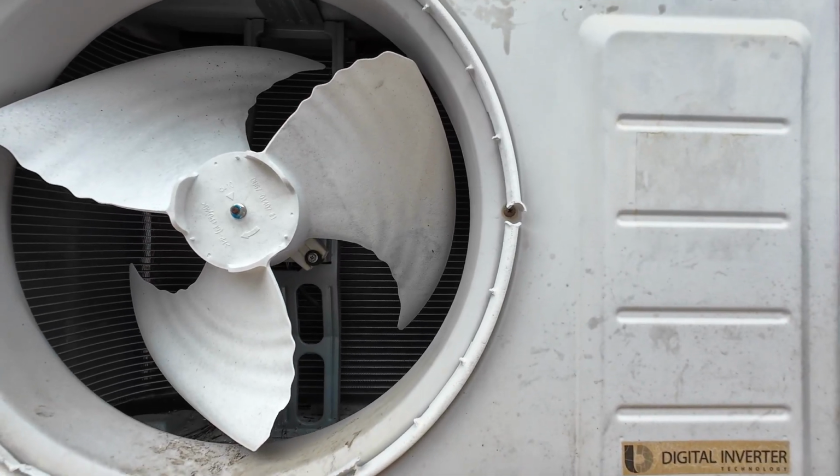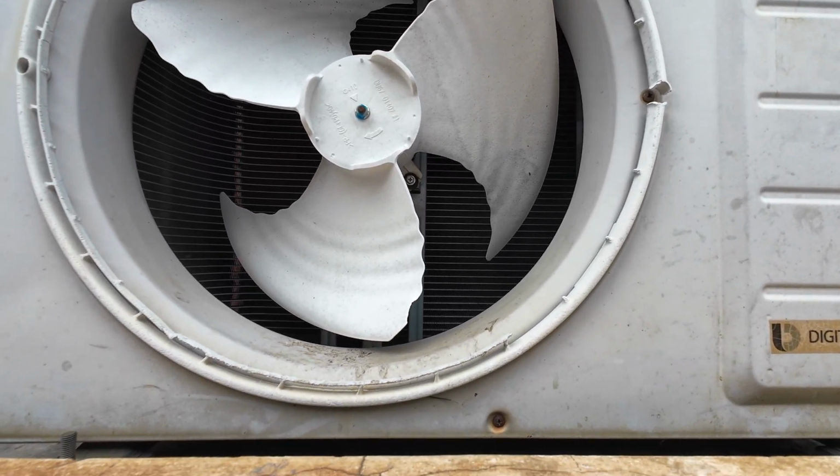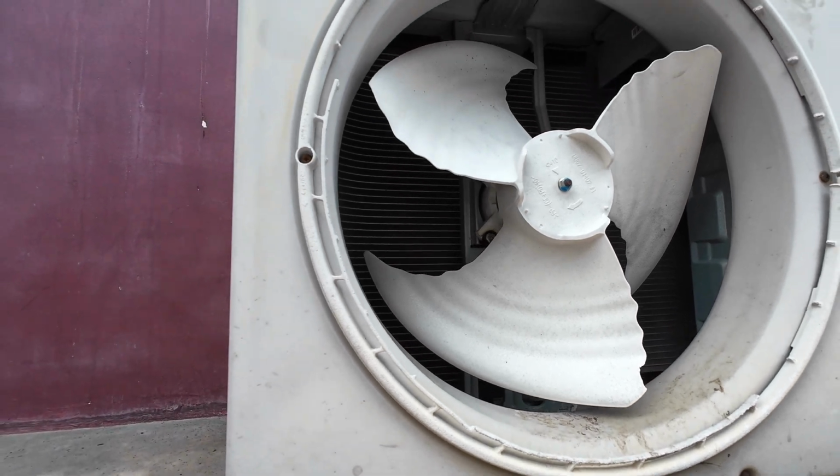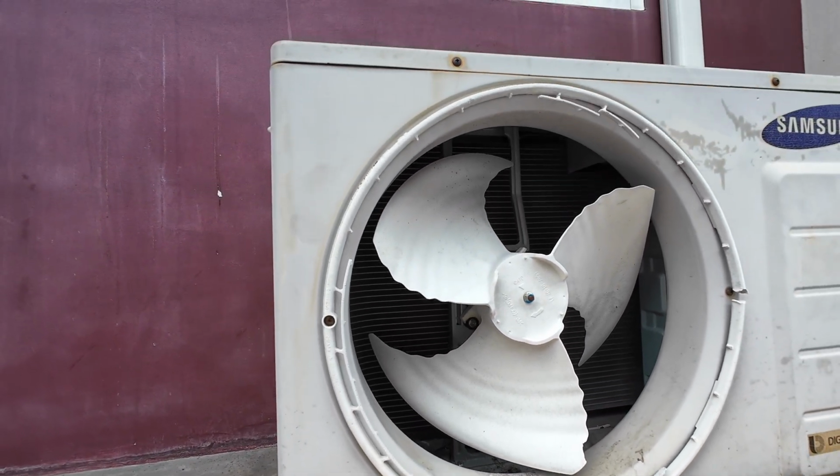But instead of buying 3 units of the fan guard, I just buy one and 3D print another 2 so that I can save some money.